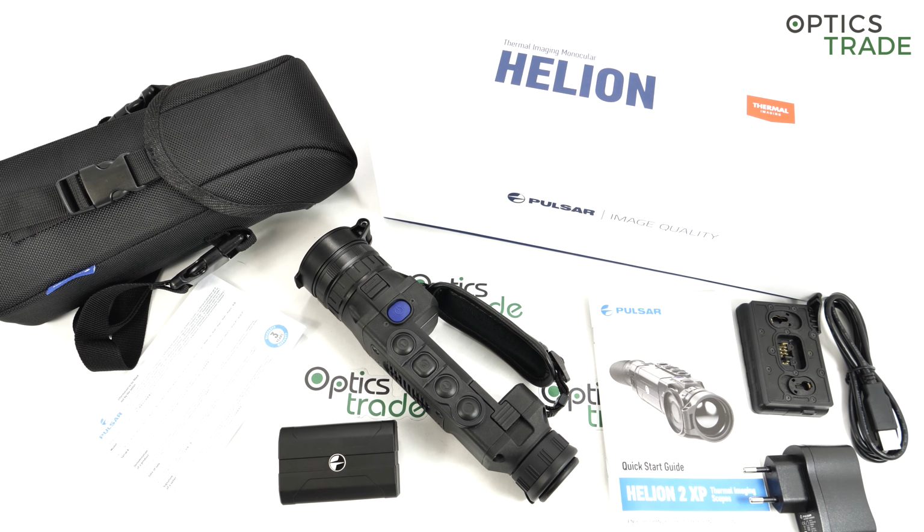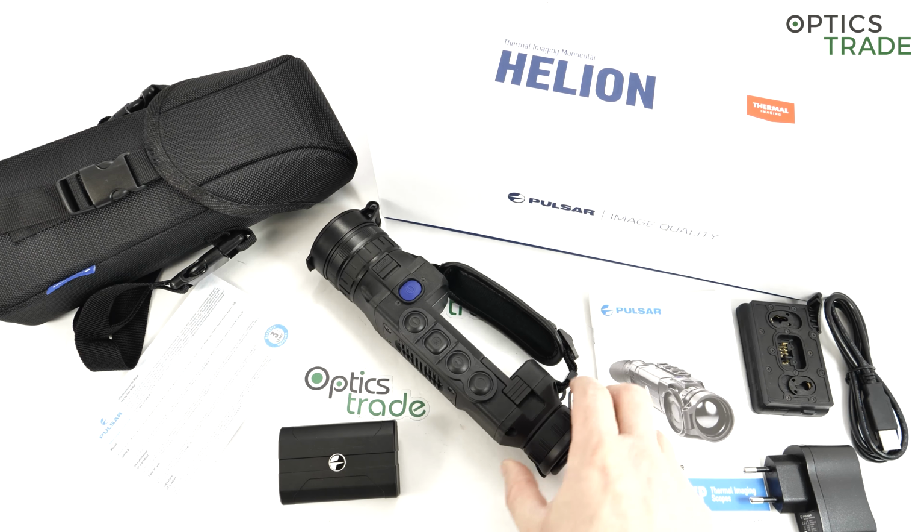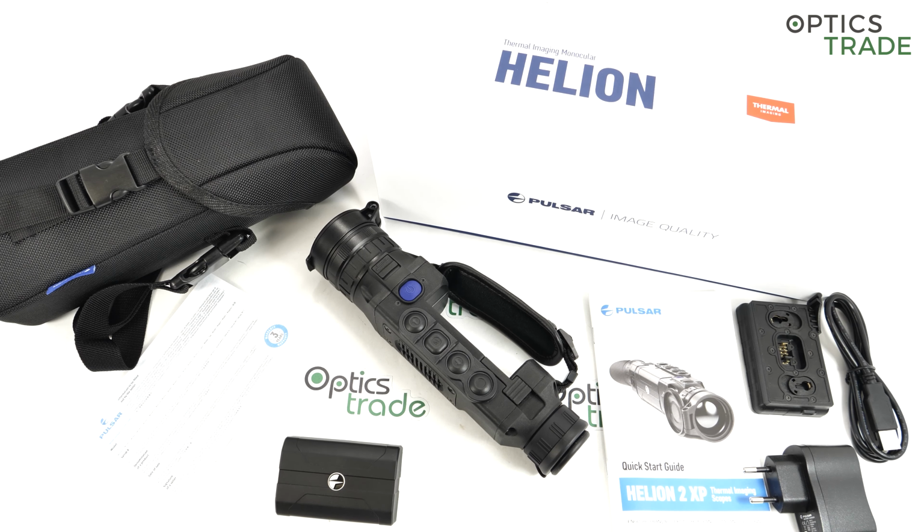What also changed was the price. So the Helion XP50 first generation cost 4,100 euros, which was a lot of money, but when you saw the optical performance, it was worth every penny. It still is, especially with the latest image boost software update. It's still worth every penny.